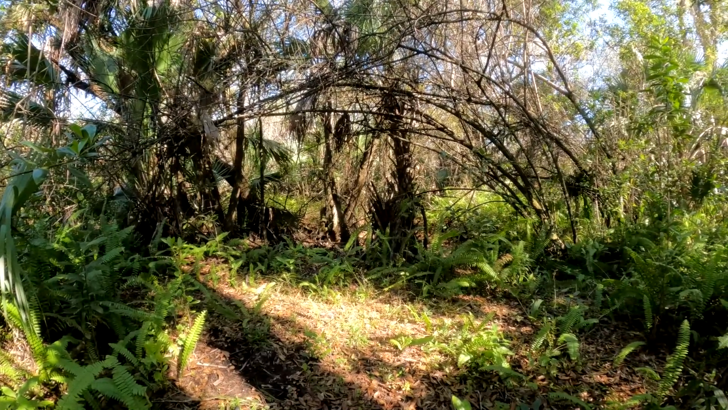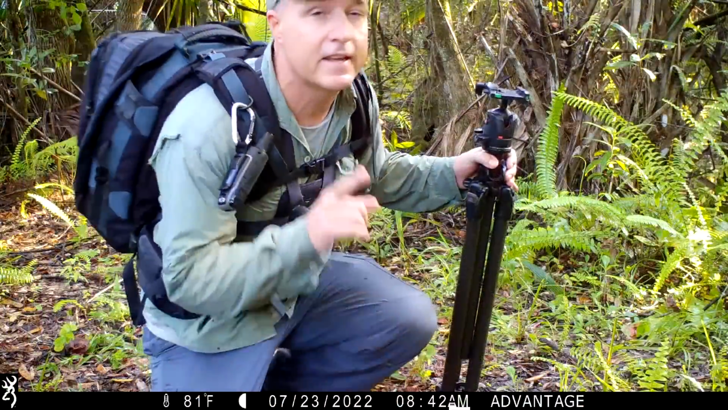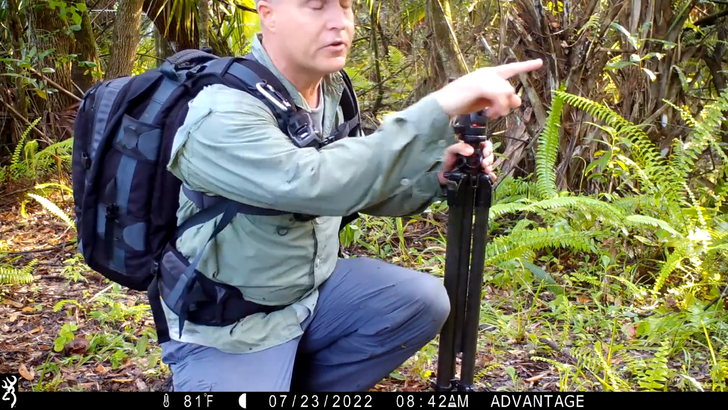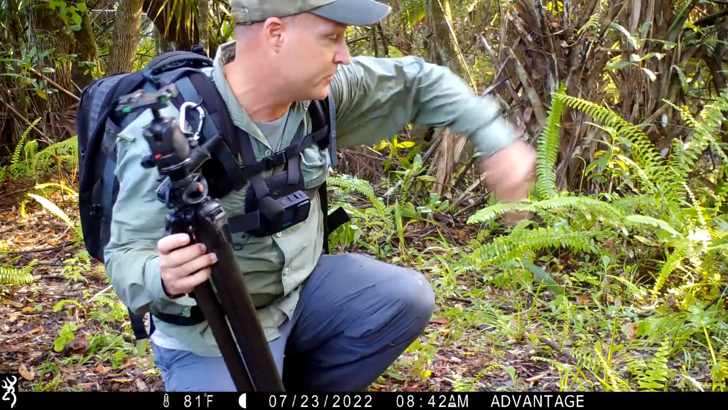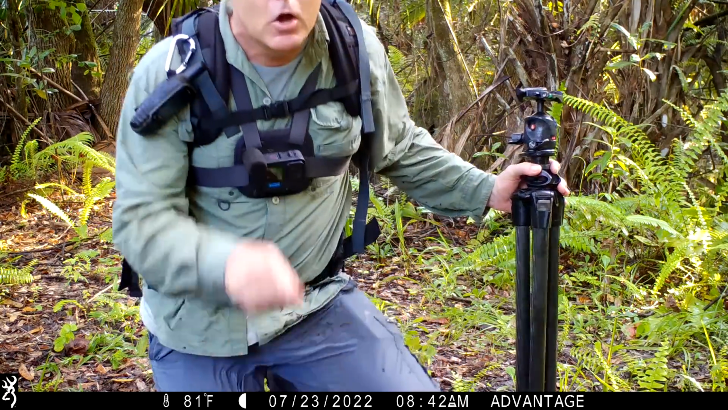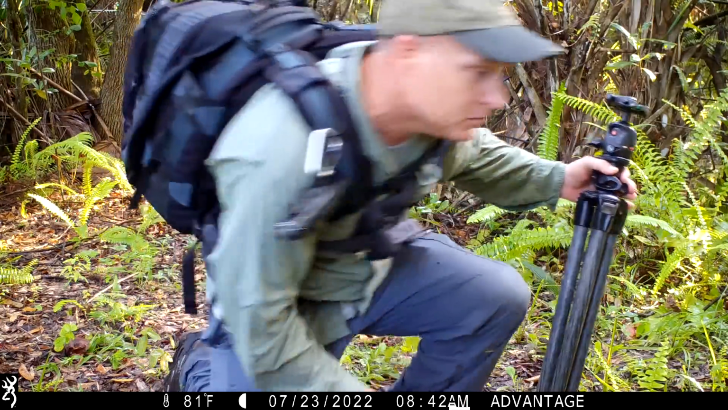6 months on Brokeback Trail. Today is Saturday, July the 23rd. We got a good amount of water on both sides of the trail, so I'm hoping the critters are going to be walking right through here. So I'll be back and pick you up in a couple of months. Hope you don't get eaten by a bear. Good luck.